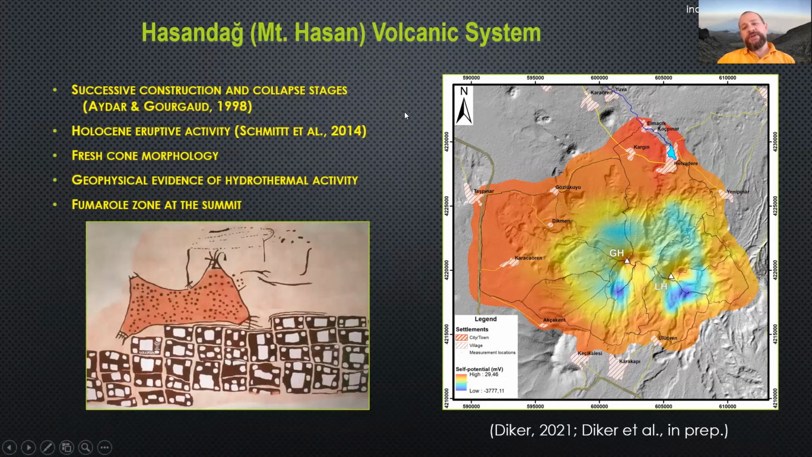So we have successive construction and collapse events on the system. We have Holocene eruptive activity, which is also depicted on a wall painting in Çatalhöyük, a Neolithic site southeast of the volcano in Turkey. And we also have a lava dome, which was dated 6,000 years ago as well. This eruptive activity was almost 9,000 years ago. Both cones present fresh cone morphology when compared to the other central Anatolian volcanoes.